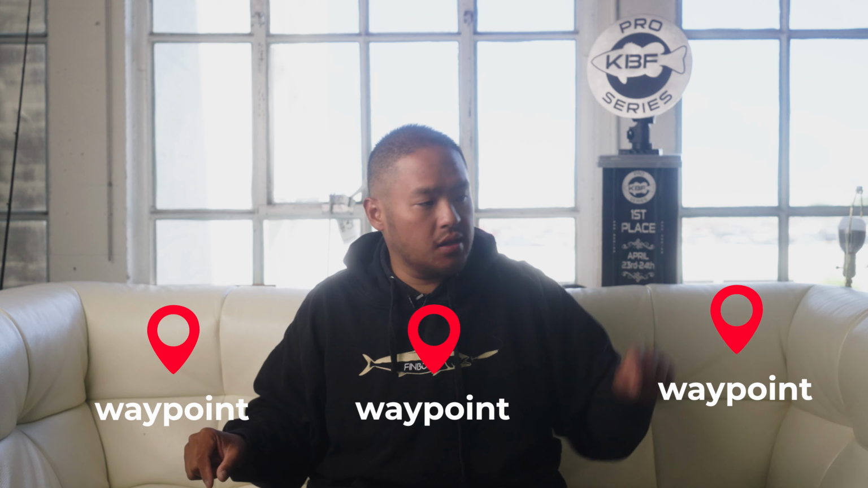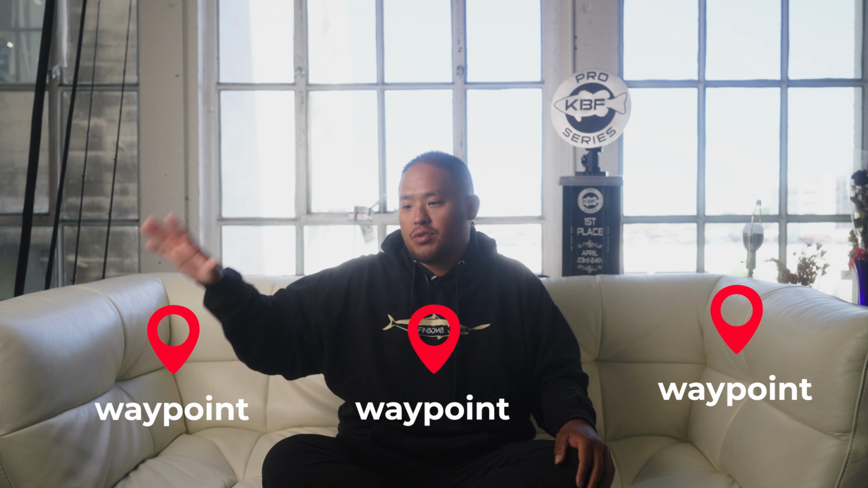And you click, click, click, click. When you see shadows, they could be rock piles or grass lines. Just start making waypoints. Make a waypoint there. So once you've made waypoints, maybe you made 30 waypoints in a quarter-mile stretch, now start circling back to them. Start fishing your swim baits and chatterbaits.